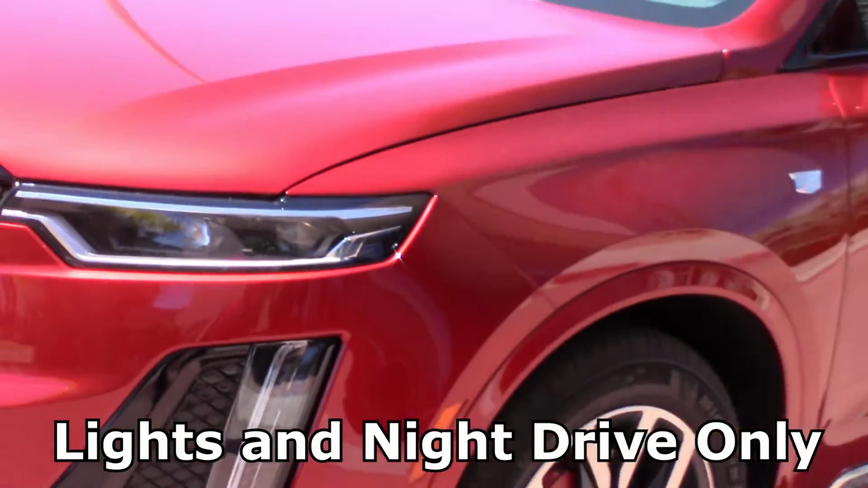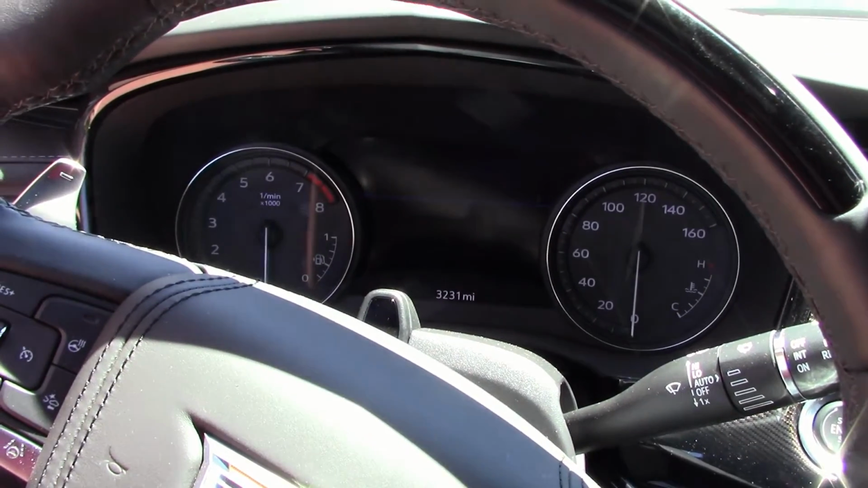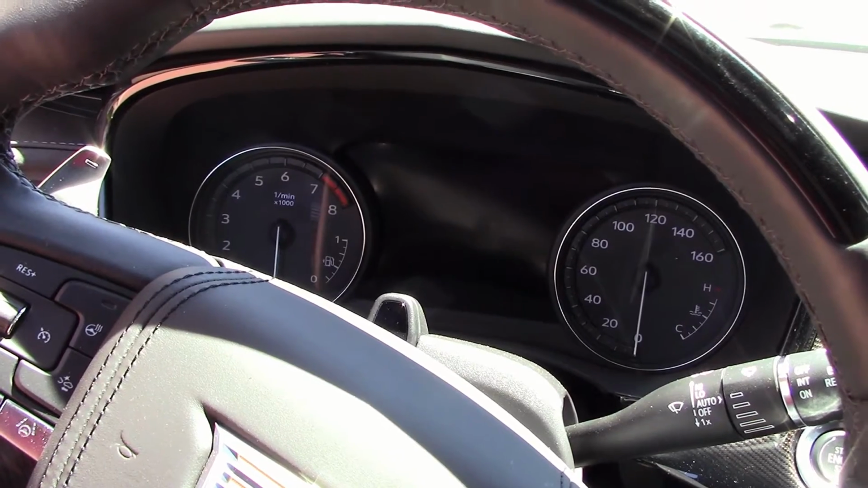3 bulbs in the front. And also on the gauge cluster, we have the thermal night vision setup. Cost a couple grand extra. We'll be seeing how that works.